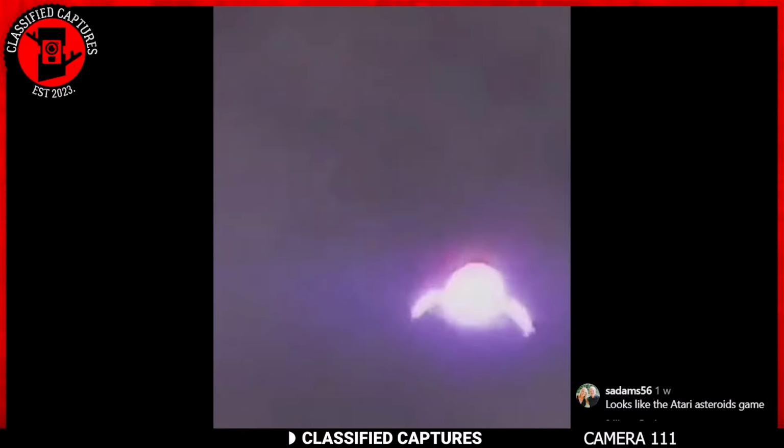Once the admin of the page made this known to us, various comments and theories started to fly around. Some thought the possibility of it being real was slim, but not impossible. Others also thought it had to have been digitally created. As the debate raged on, someone pointed out that the object or supposed alien ship looked eerily similar to Atari's Asteroids game.